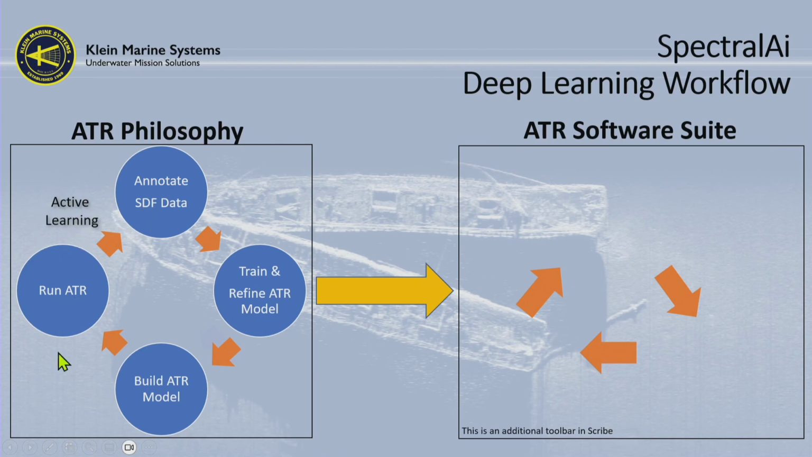Let's say, for example, that I have only ever seen 20 of these targets. So I'm going to create a model based on 20 of those targets. It's not going to be a very robust model, but the next time I collect data, in that data set there might be another 20 targets.